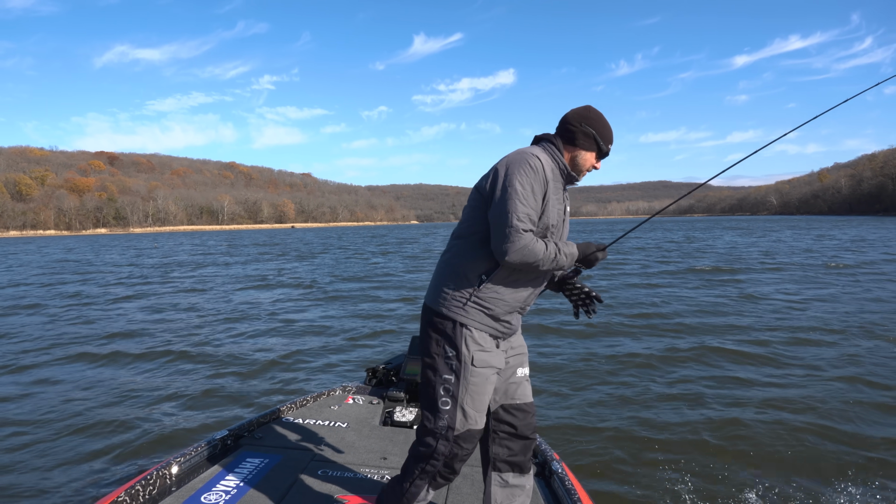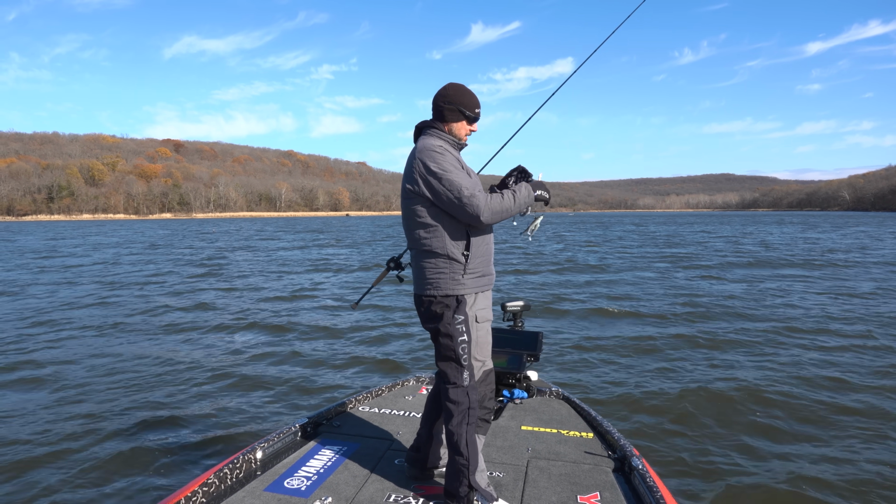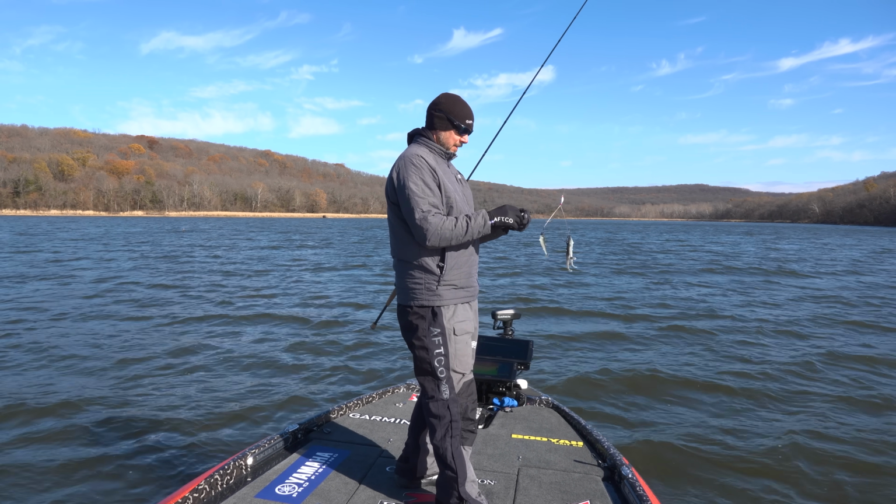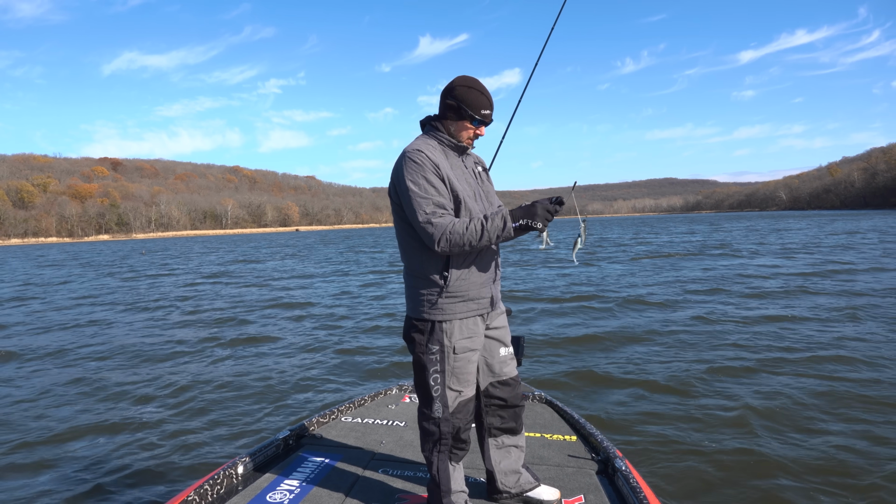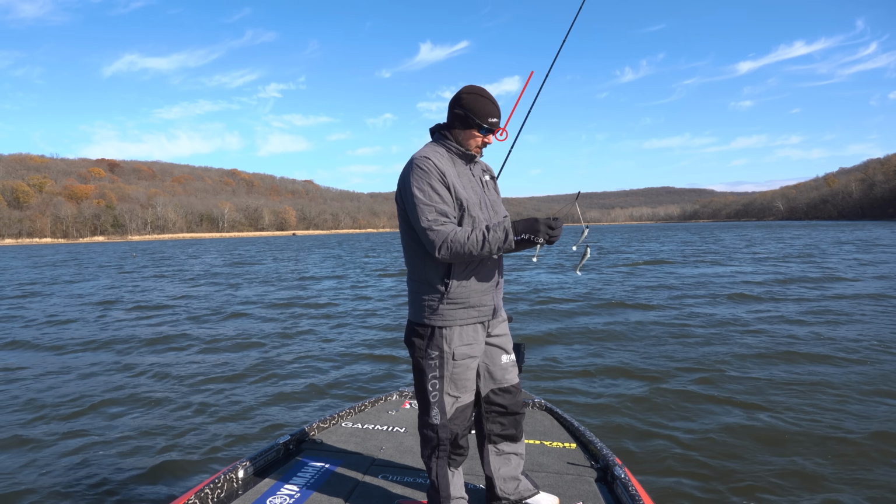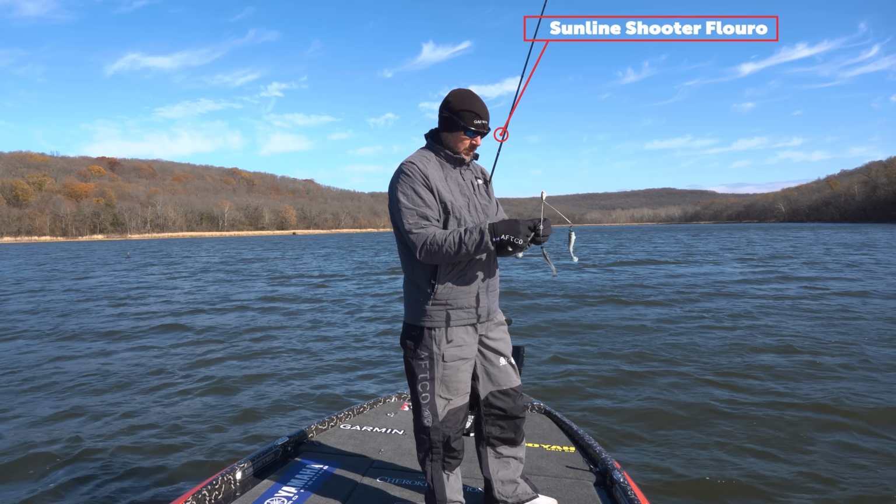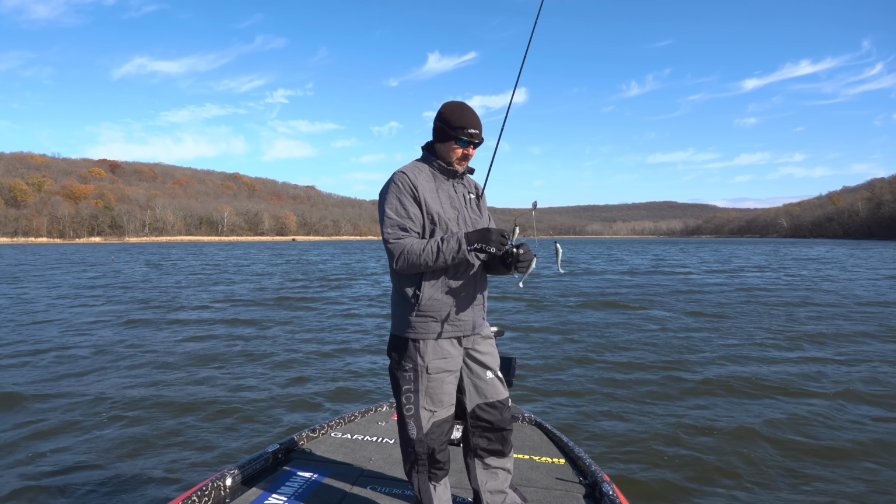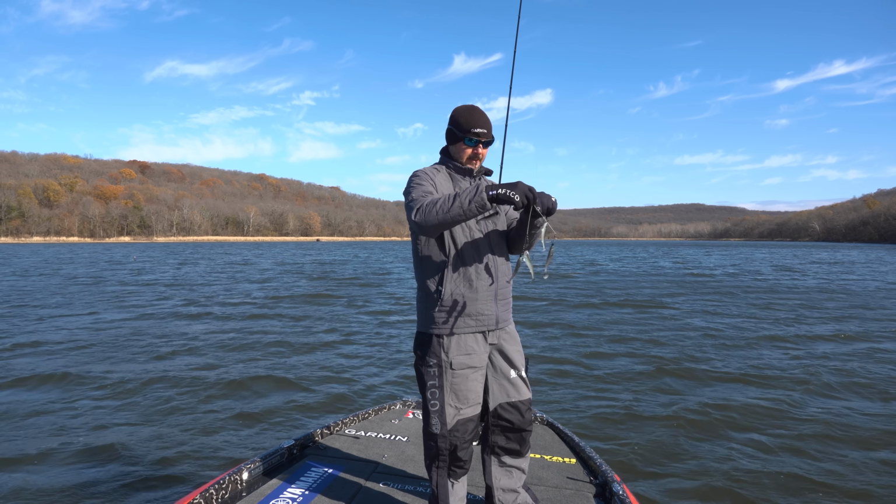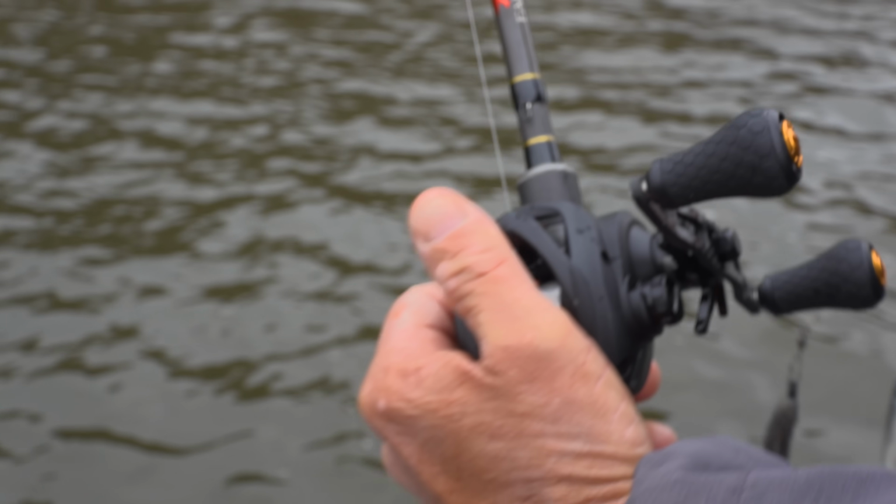So when I first started throwing this thing a long time ago, like when it came out, it seemed like braided line was the deal and an 8-foot rod. I feel like it casts better. I know it casts better just using fluorocarbon. This is 20-pound Shooter. I mean, it's tough. It's what I use for flipping some. Fast reel, 8-to-1.